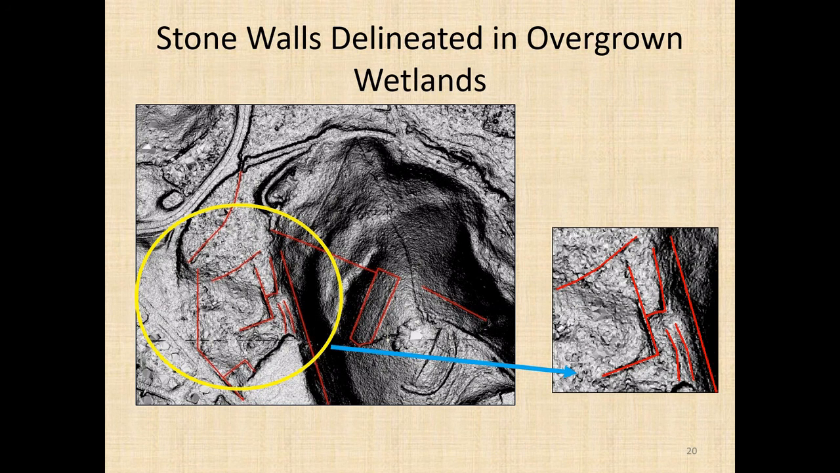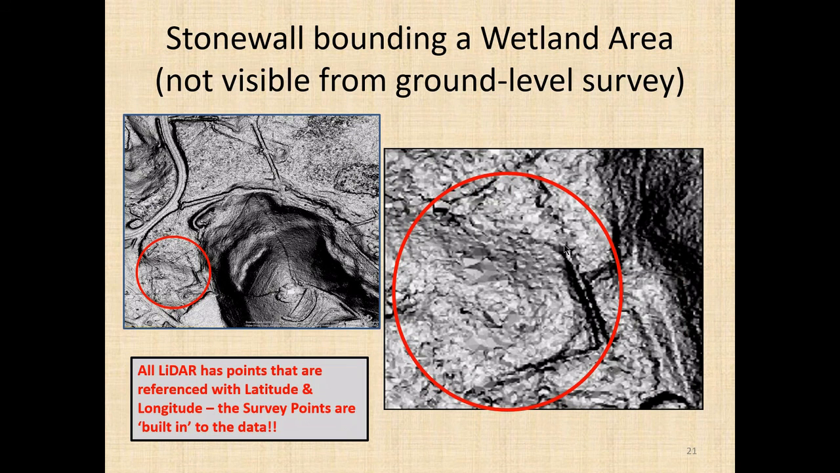And that's what I've got in yellow here, and these walls in a low, wet area. And you dive in and you see walls. And I've highlighted, these just jump out at you in the LIDAR. But when you're actually standing there in the vegetated season, you can't see these at all.